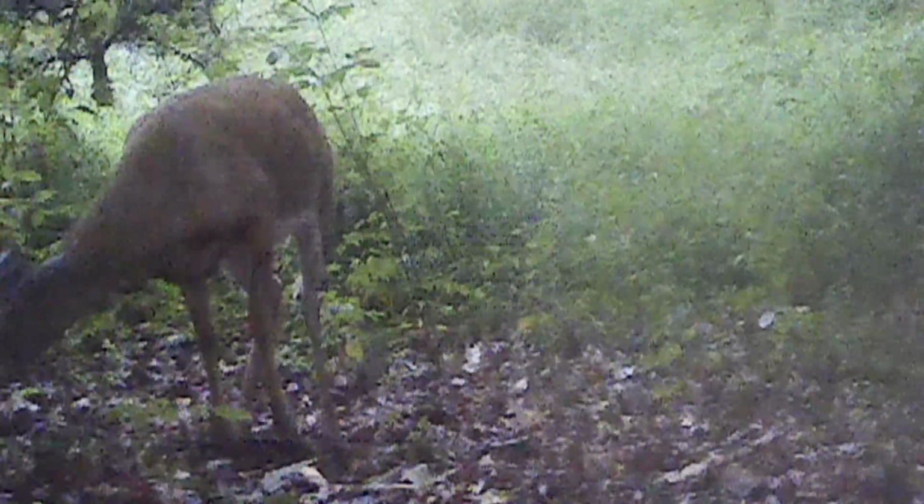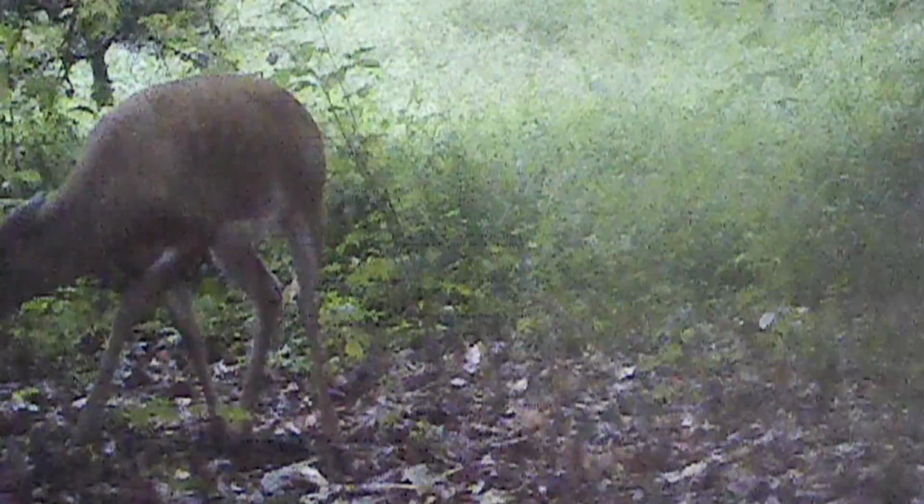And there's a rainy spell there at the pond. Foggy. But the does still like this place, and all the other animals do too. They just browse till something runs them off.